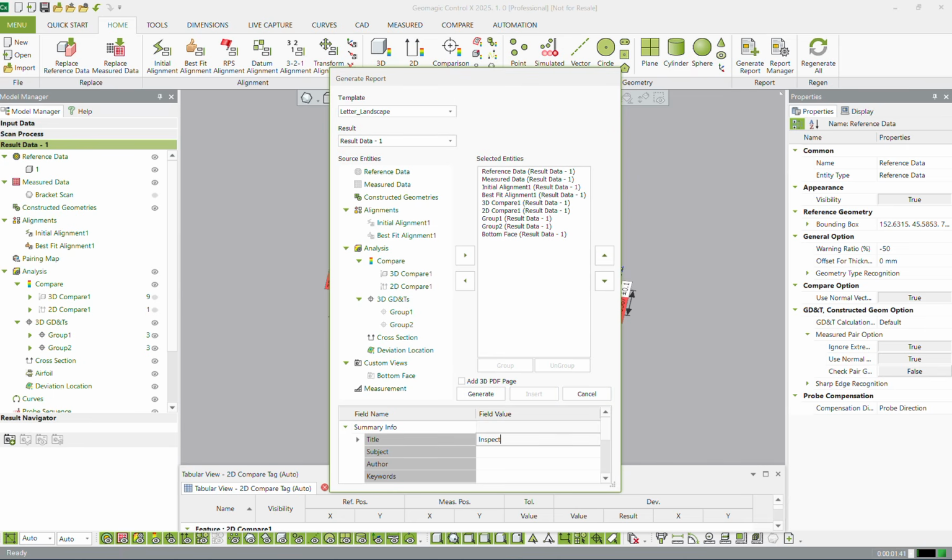Give it a title, give it an author, add whatever you'd like, and then we have our list here of all of the different things that are going to be listed in our inspection report. Now I don't necessarily need my initial alignment, so I press this button here to remove it. And remember that custom view of the color map that we created in the beginning. Well, we labeled it bottom face, and I actually want this to be displayed after the color map, the 3D compare. So I'm going to just press this to move it up, and you can see it moves all the way up to exactly where I want it.